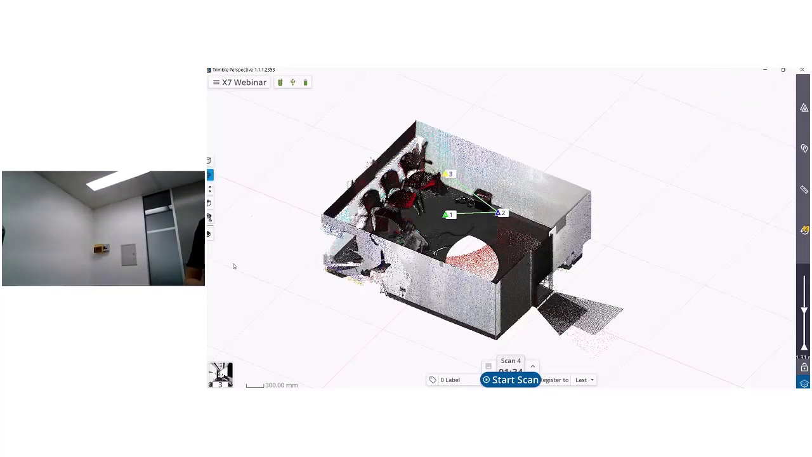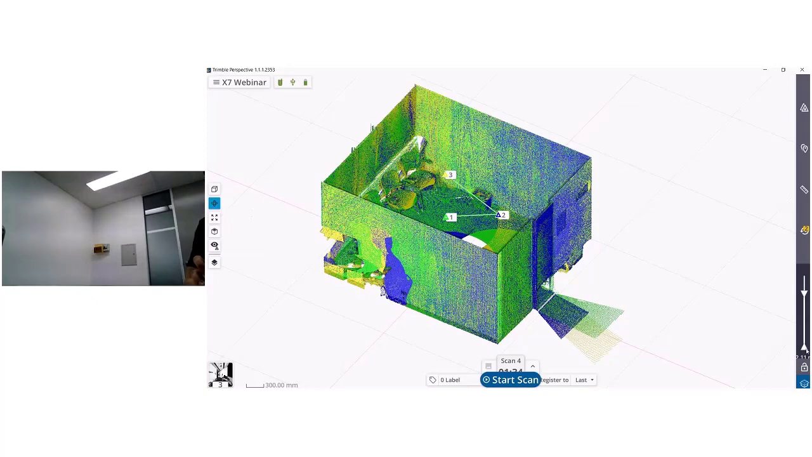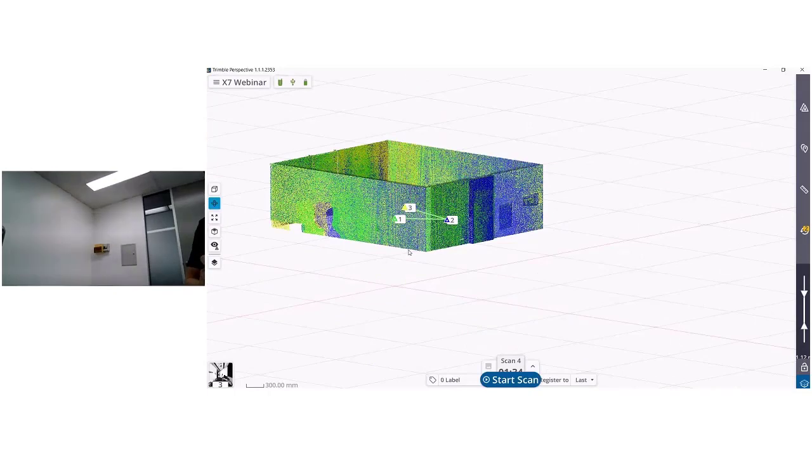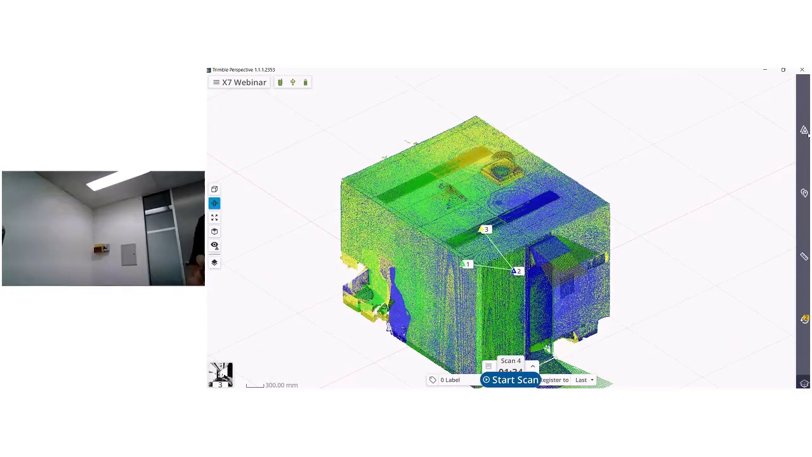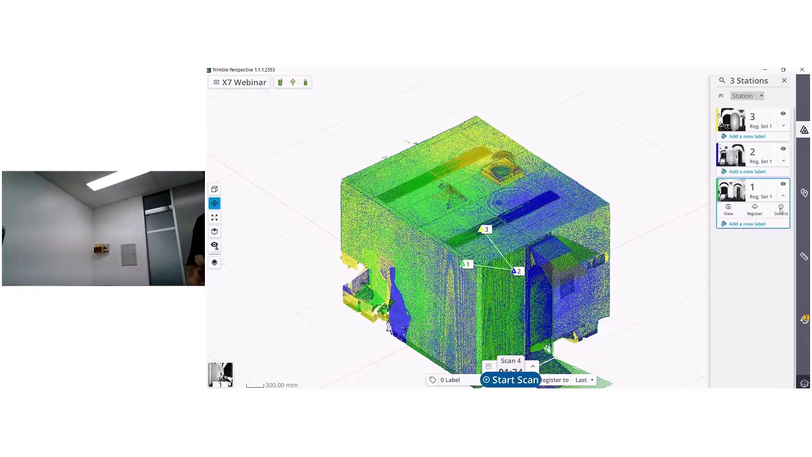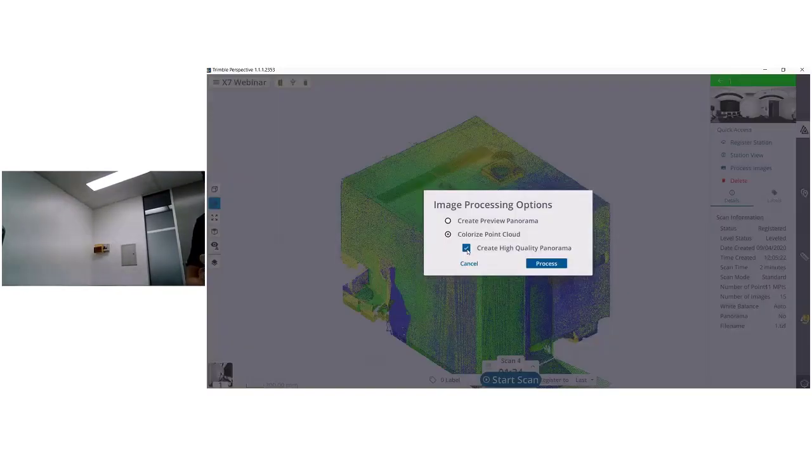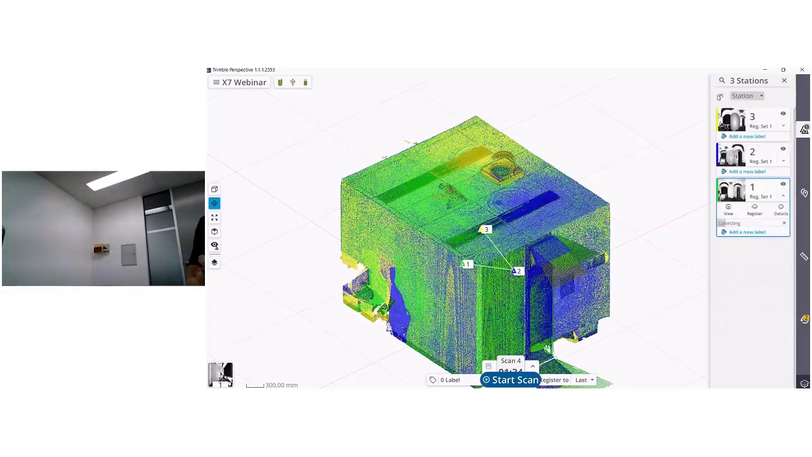So if I take us back to the scan color, get rid of some of this noise. Okay, fits quite well, or very well. In my station menu up here, I'm just going to go back and say I'd like to colorize just a specific station. I won't do the panoramas right now, just for the sake of time. So that's going to colorize there for us and not take too long. I'll be able to show that shortly.